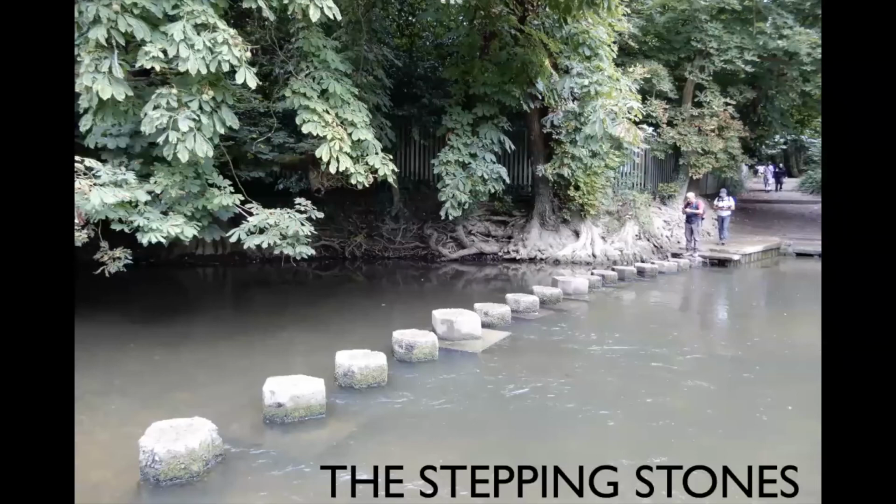These are the stepping stones. It's a lovely walk. It's very easy. The river here is relatively low. Don't do it when the river is in spate, because they'll get covered.